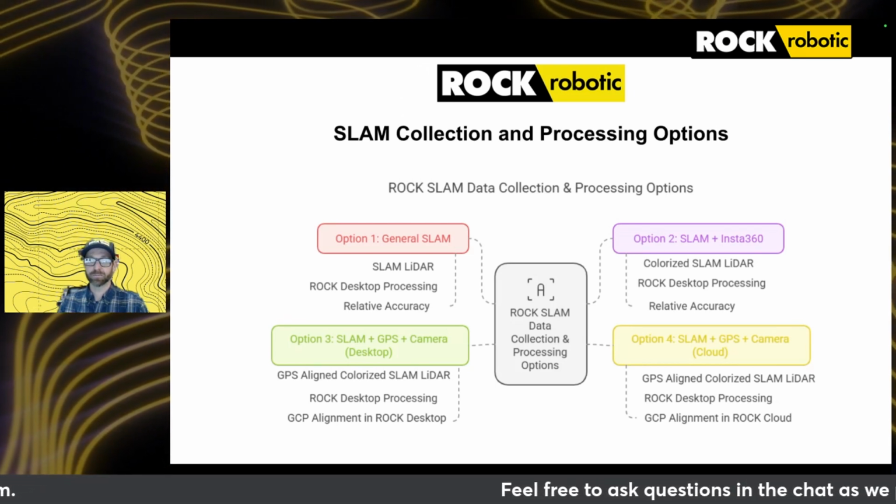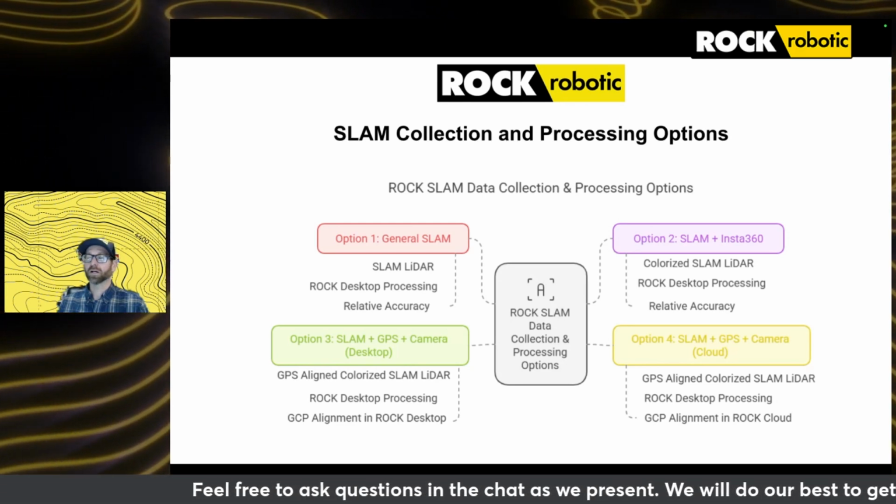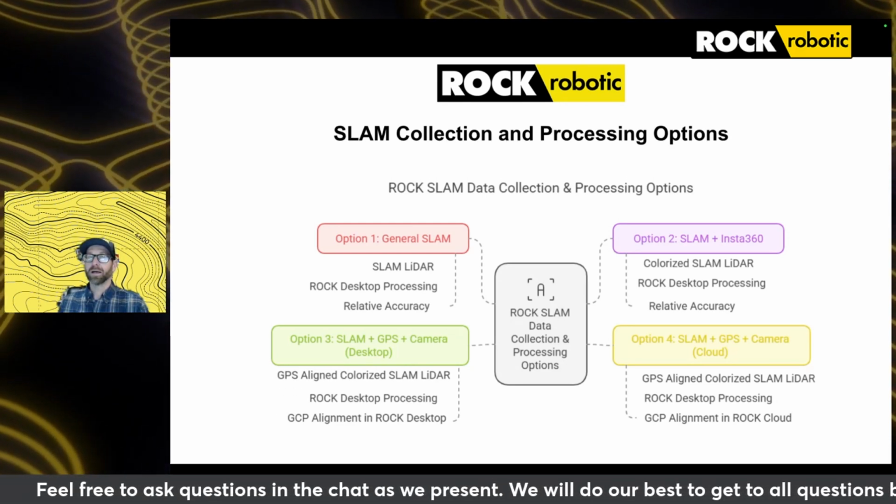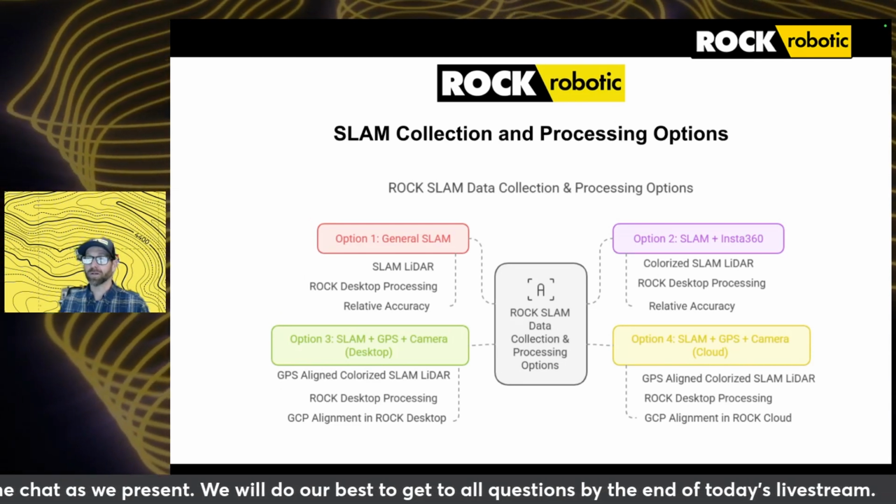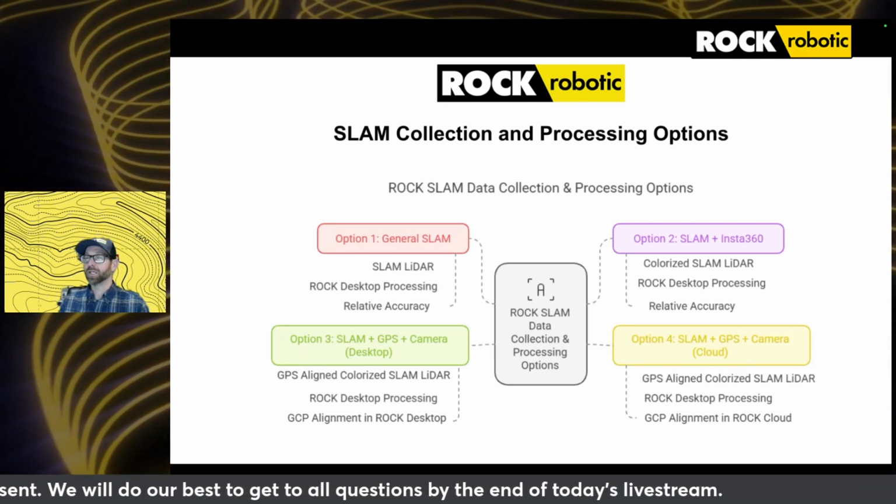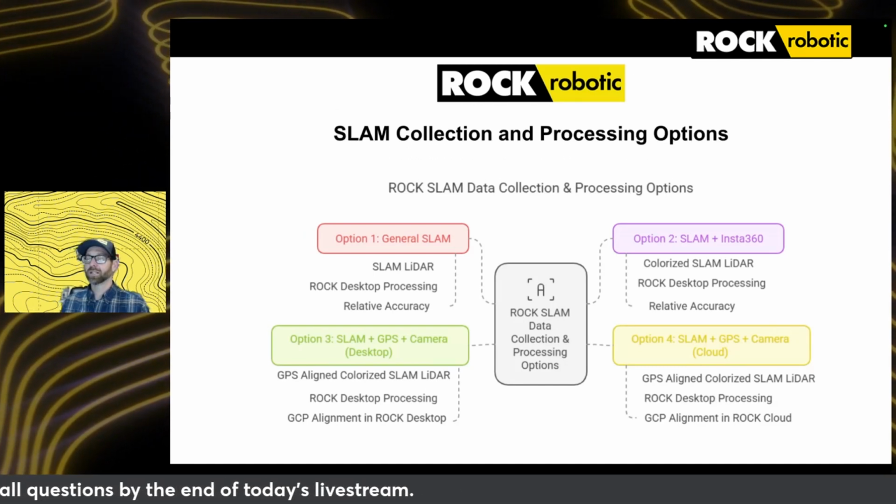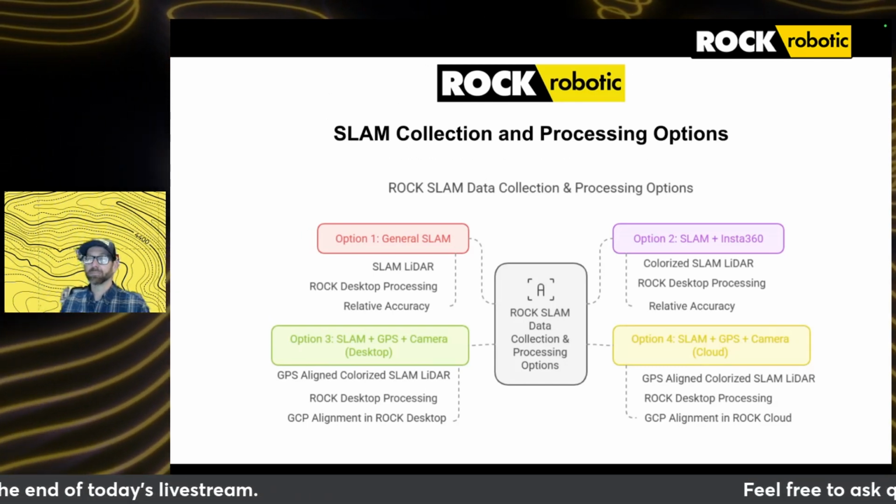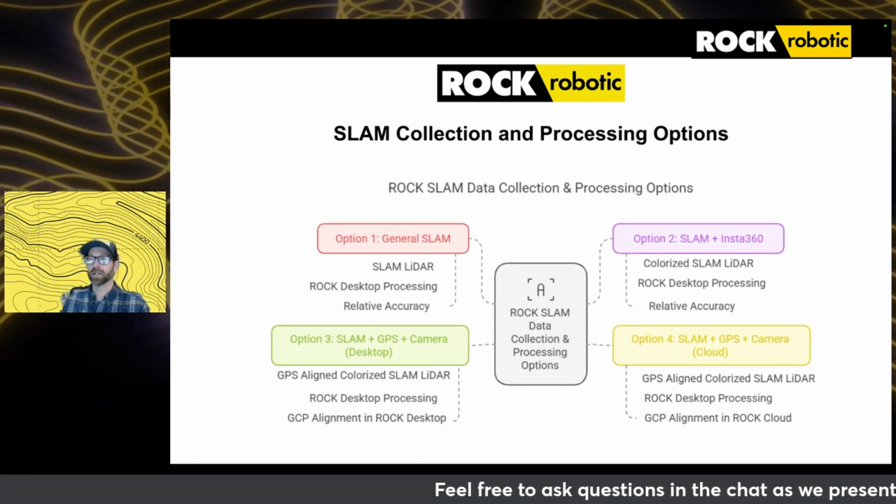Also, we want to talk about some other key parts of the Rock ecosystem, and that's going to be your SLAM dock. Right now, we have two offerings. There's the V1 SLAM dock, and this is just going to be set up so you can capture SLAM LiDAR data only. We also have a V2 SLAM dock. That's our more recent offering.